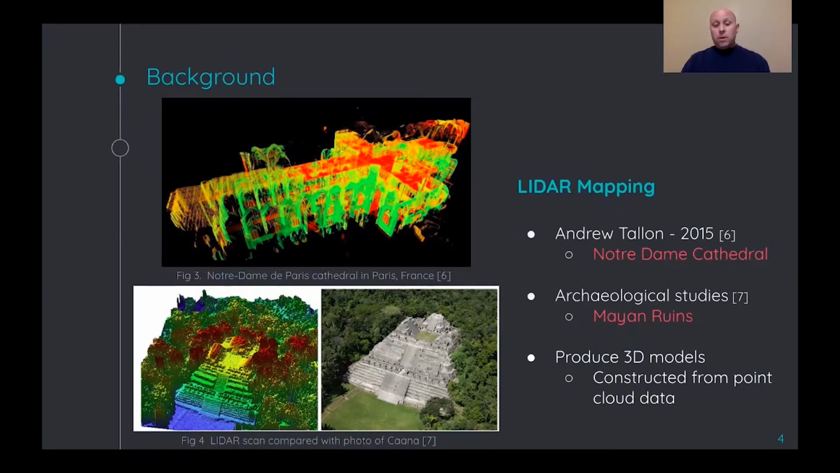And the cathedral burned down just recently in 2019. They're using that data and information to help rebuild, which is exciting.